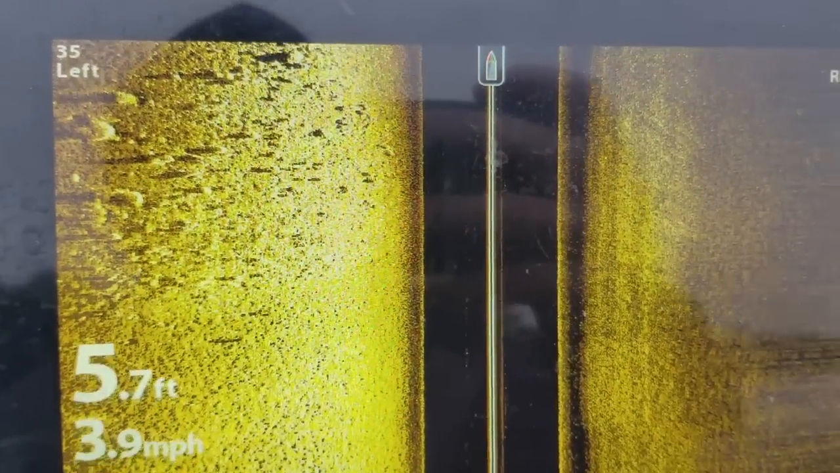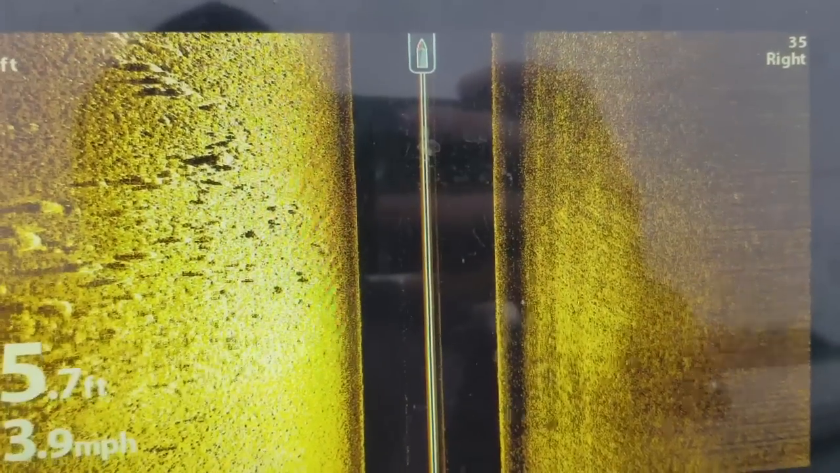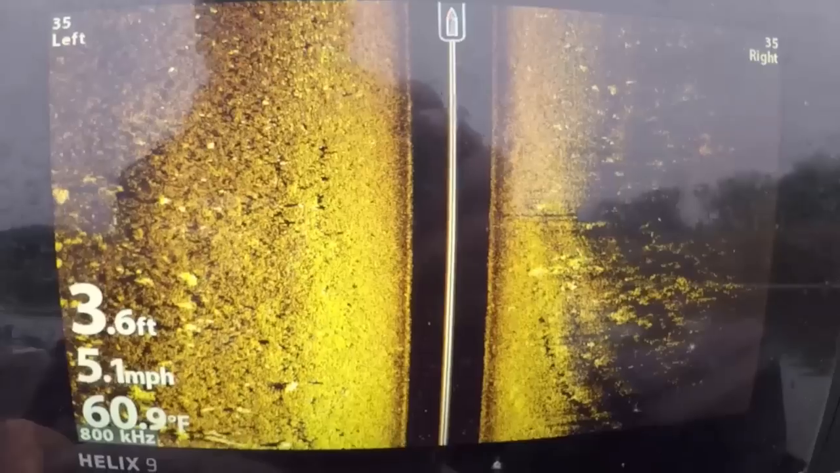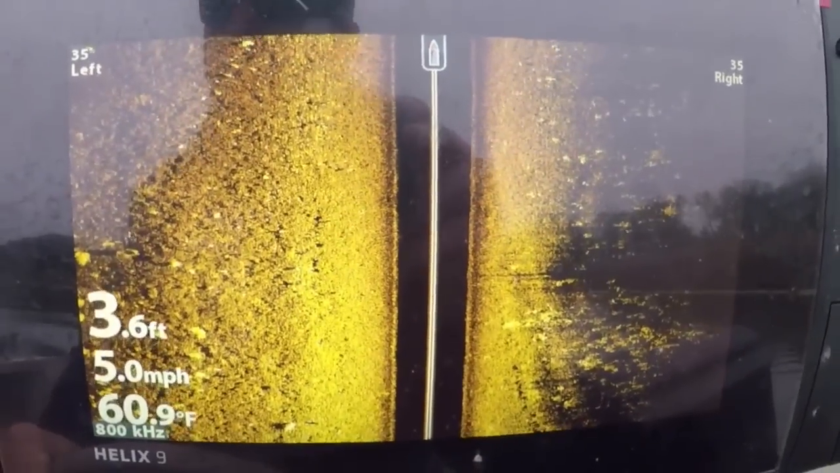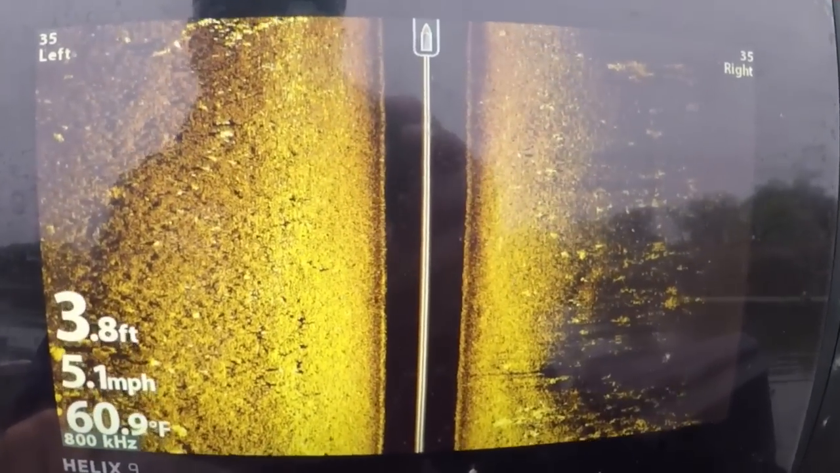These are all weeds, and that's what they're going to look like here on your side imaging unit. Should be some fish mixed up in here, but you can make those weeds out pretty well. That's what you guys are looking for, those weeds, where you can see everything on the side imaging units. They're great. Stick with us. We're going to put a couple in the bag.